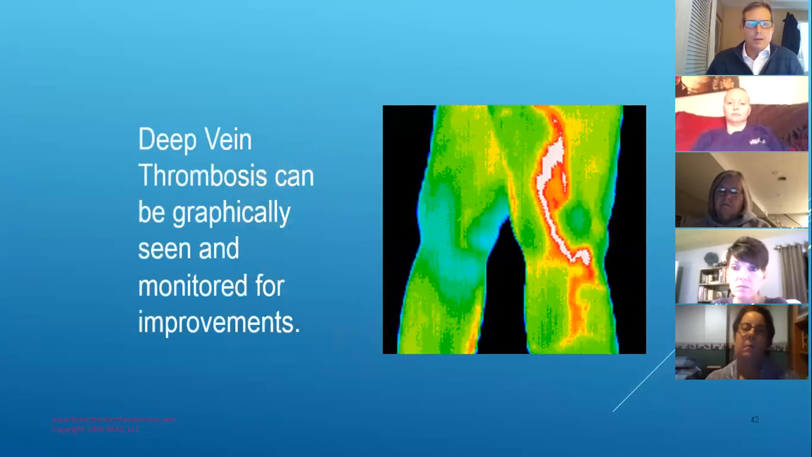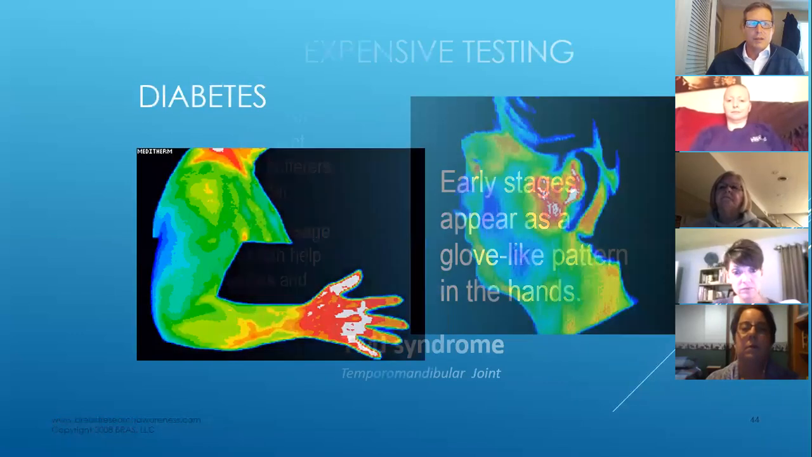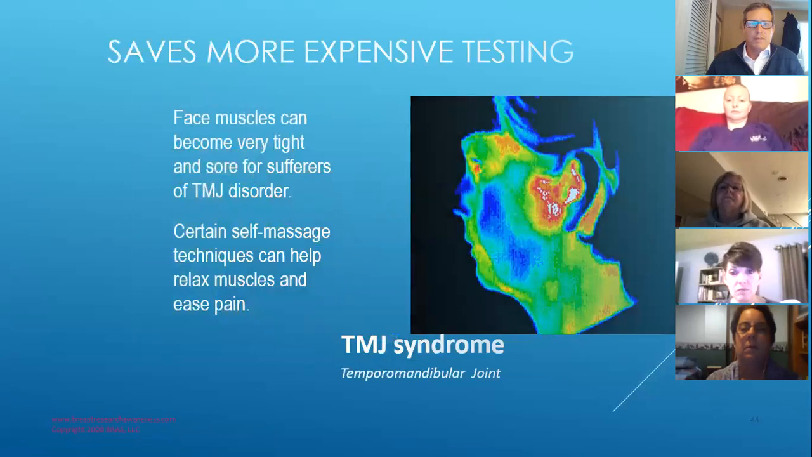We had a man in Owensboro that came in and did a full body thermogram. This showed up in one of his legs. There was no outside visible sign of this. Diabetes, you start to see the hands really hot like this. TMJ.